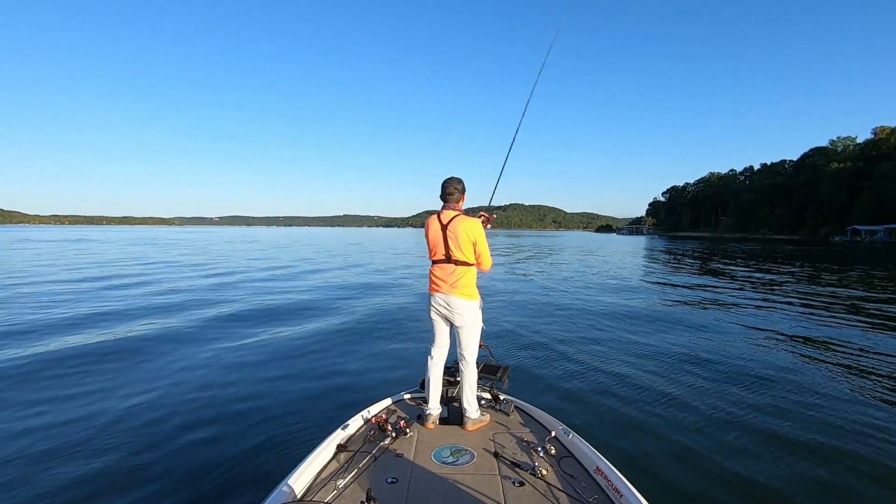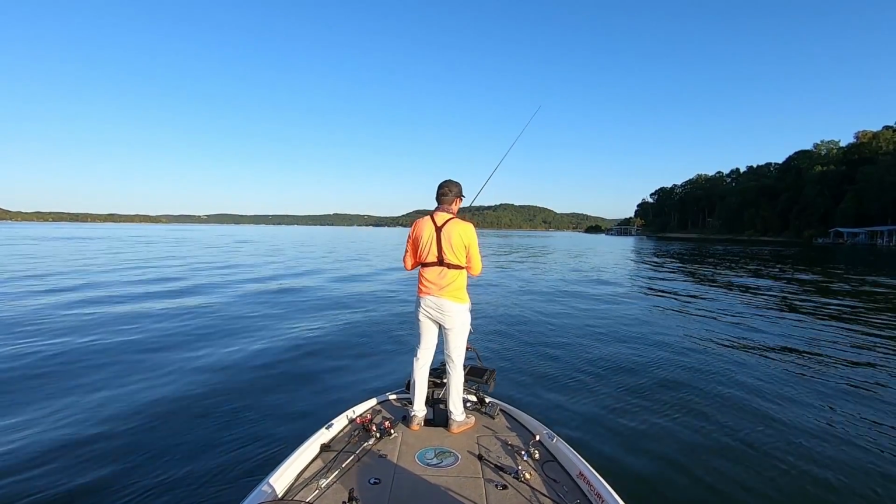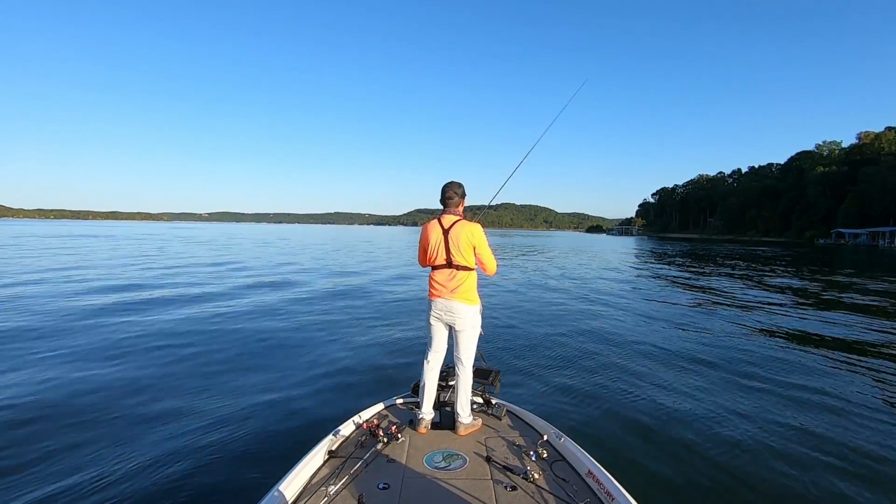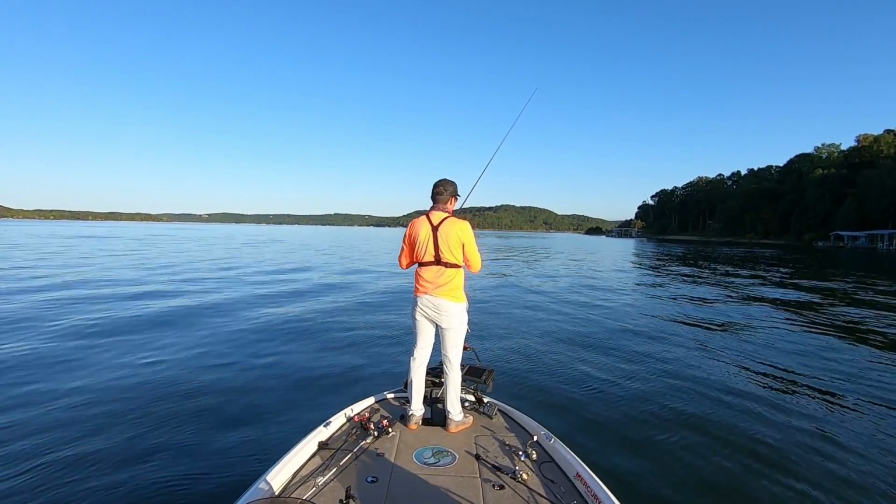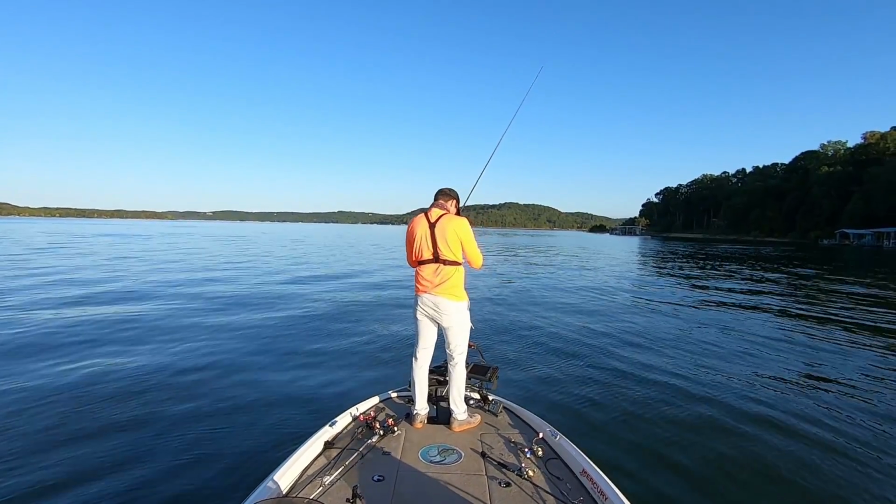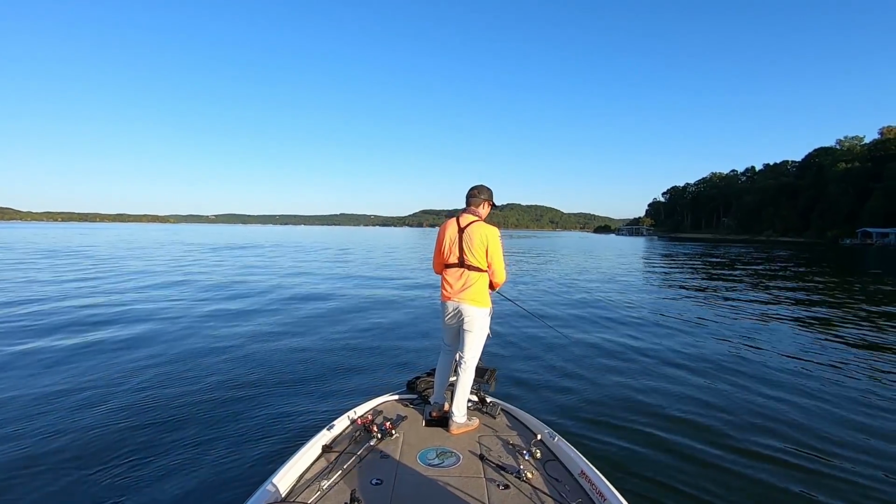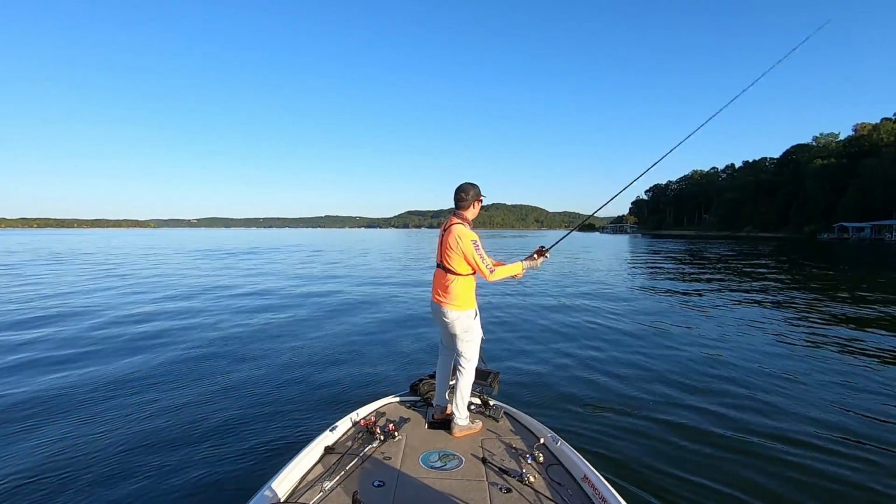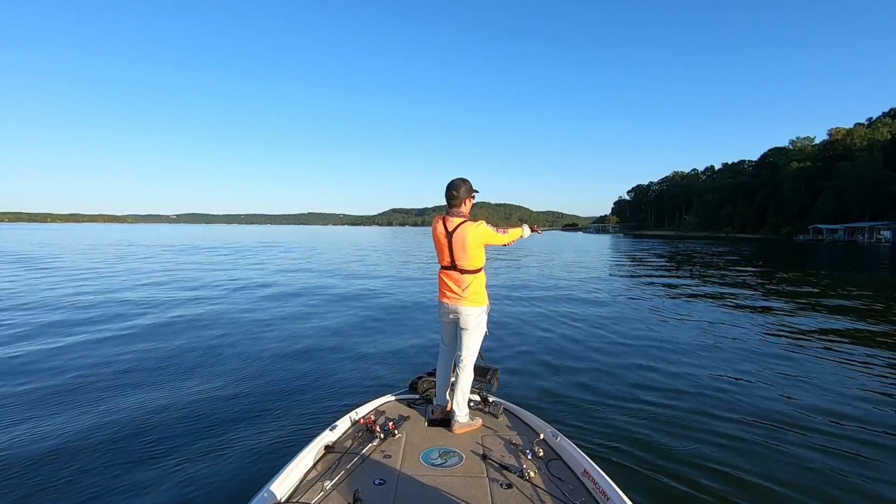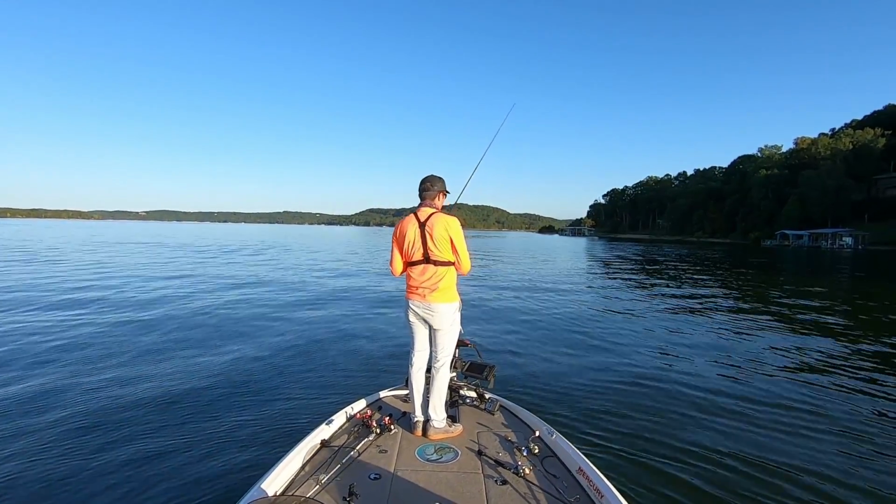I threw a couple casts with a small little 3-inch swim bait. Didn't get bit. Switched up to the football jig. I think one just hit right there. And those fish are crushing it. Get it, fish. Stop that bait before I reel all the way up, in case there's someone following it. Fire that thing up there. There are a bunch of fish up on top of this spot though. I mean, a bunch of them.